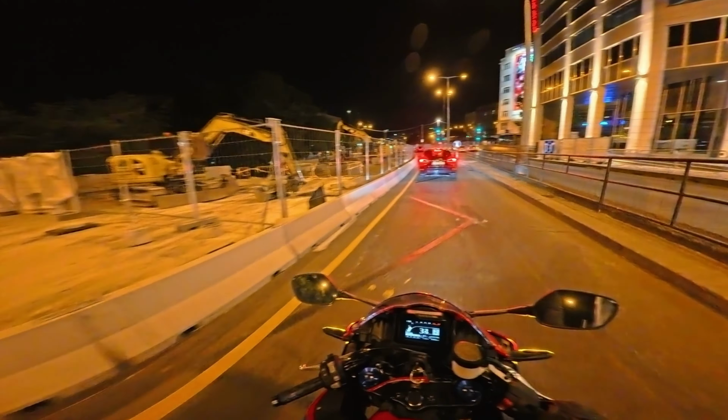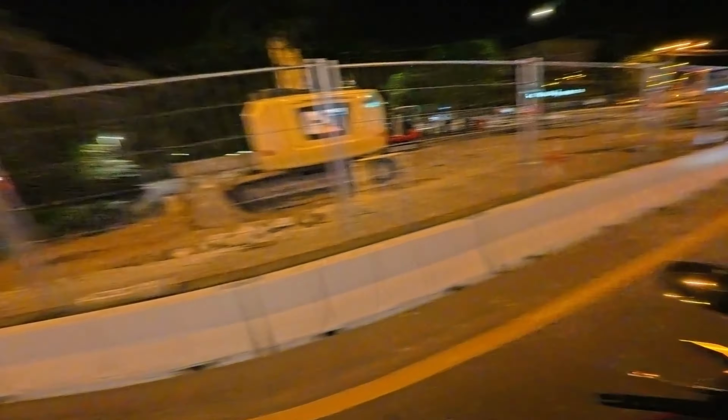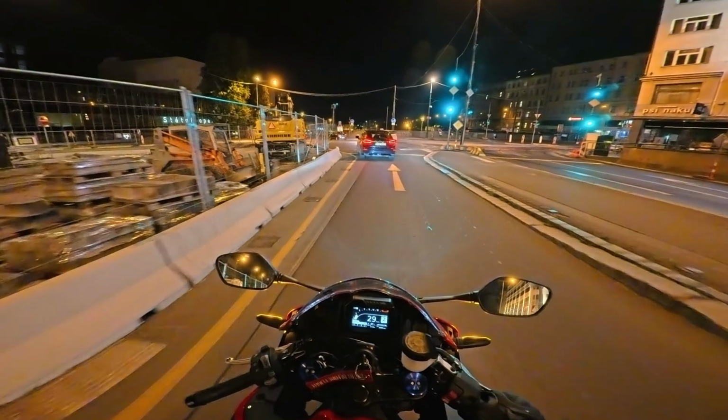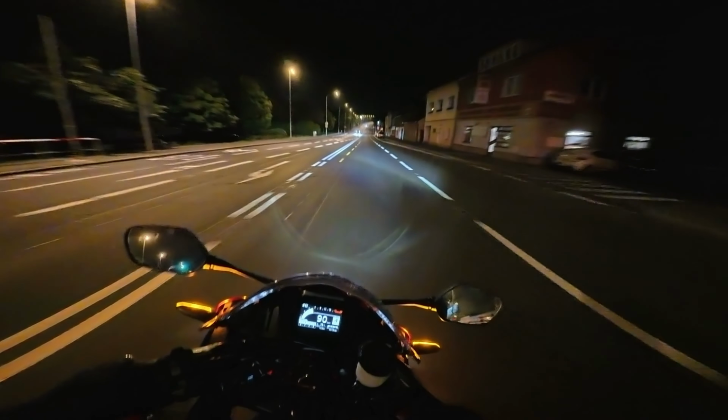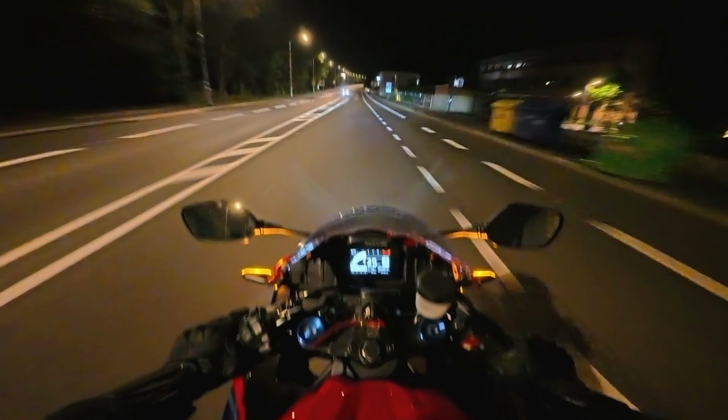What are they doing here? Holy crap, that's a big hole. Oh, I think they're building something underground under the road here. Oh, it seems like they made a part of a new road here. Looks pretty solid.